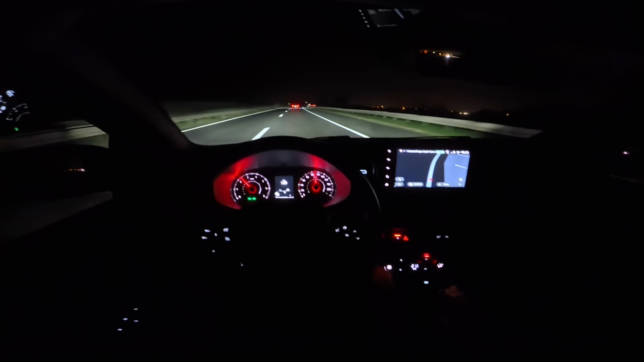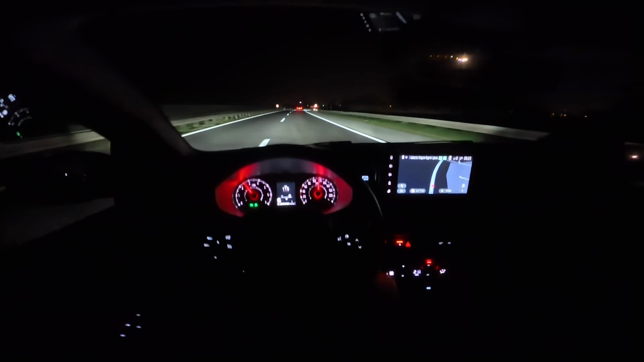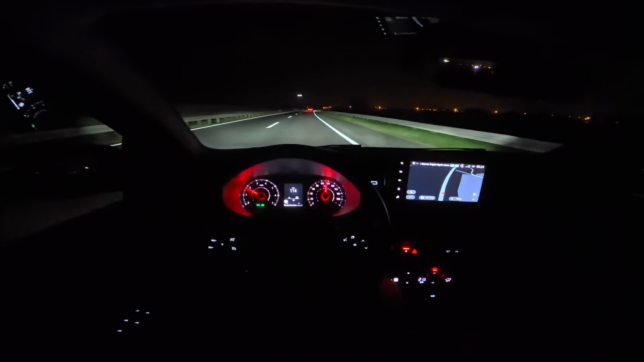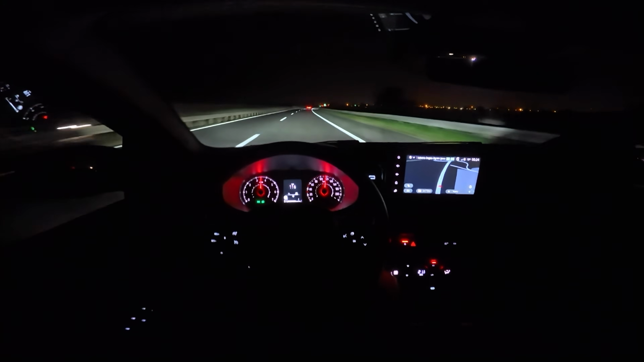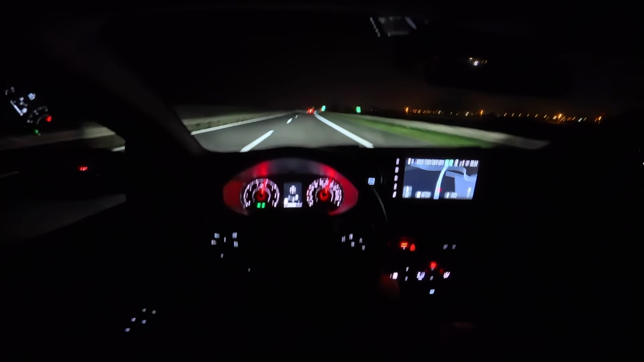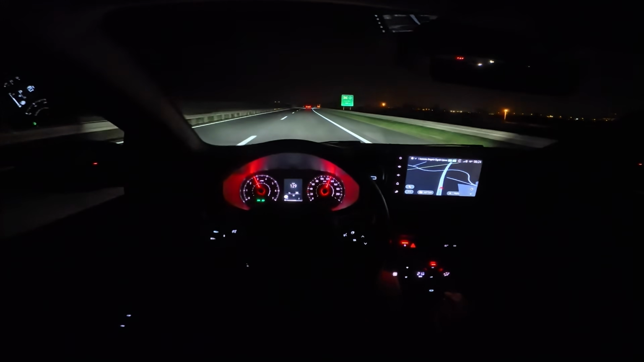Trying to speed up here. I'm in 5th gear though. Yeah, it's just gentle. You need to kick it into a lower gear, the 4th one, and then floor it in order to get some momentum and speed up faster. Yeah, but that's that.